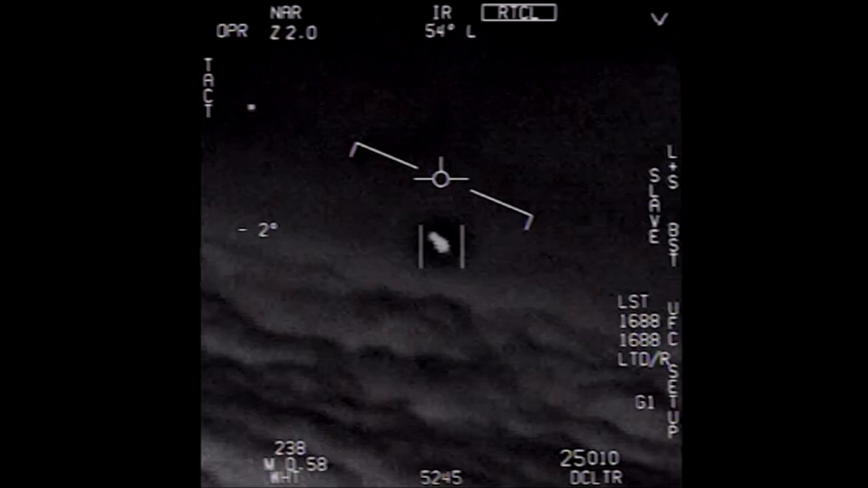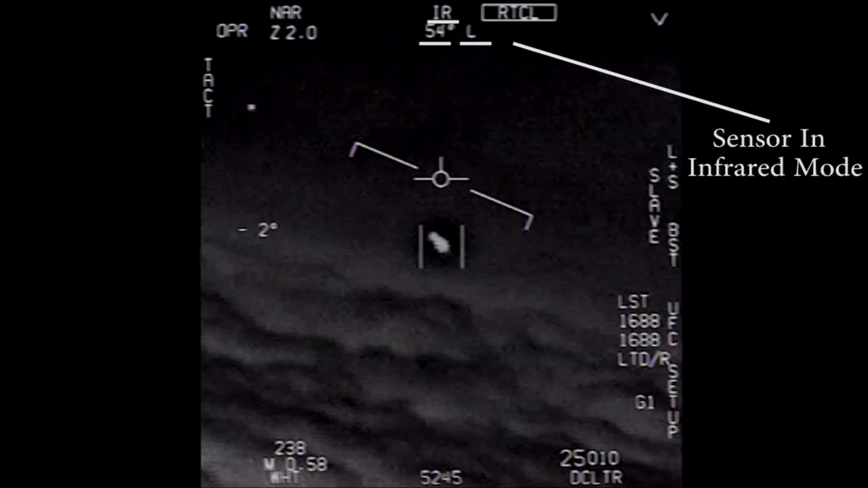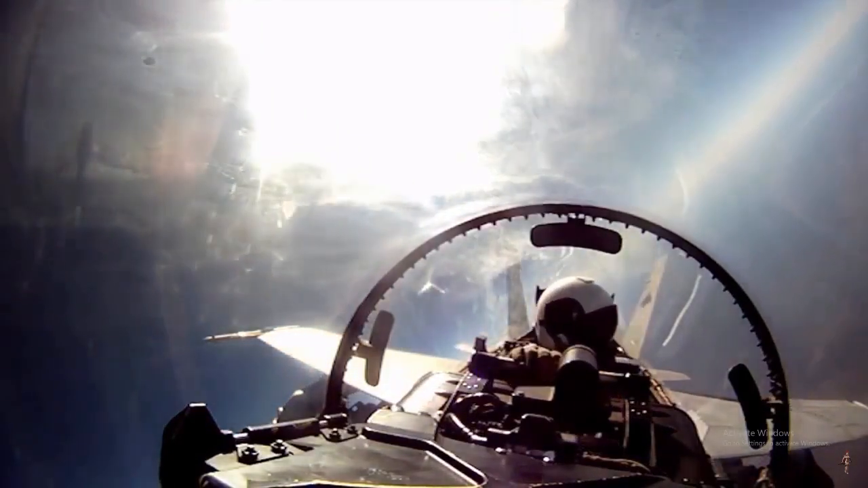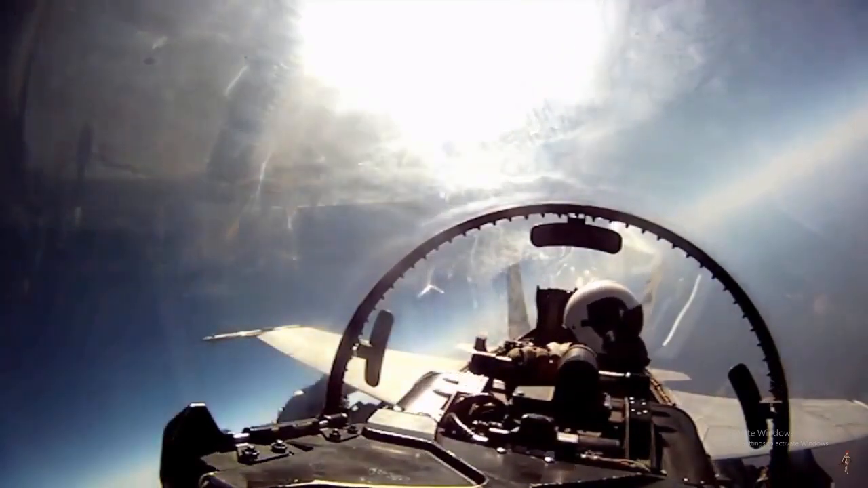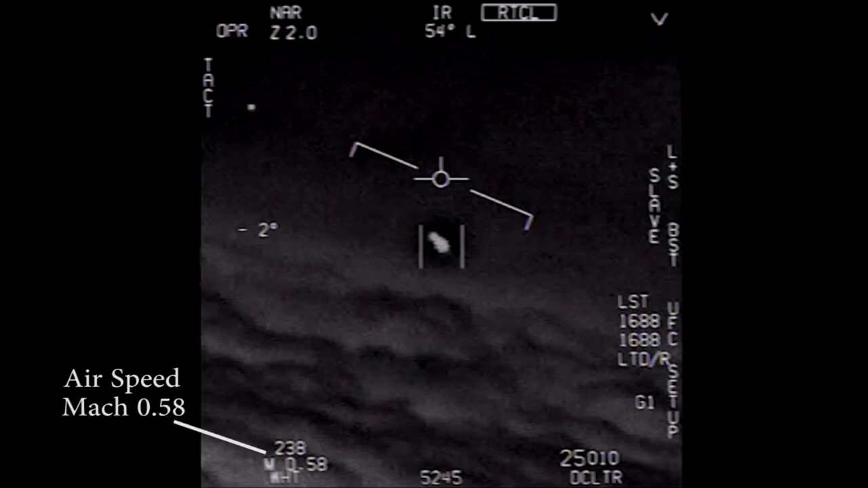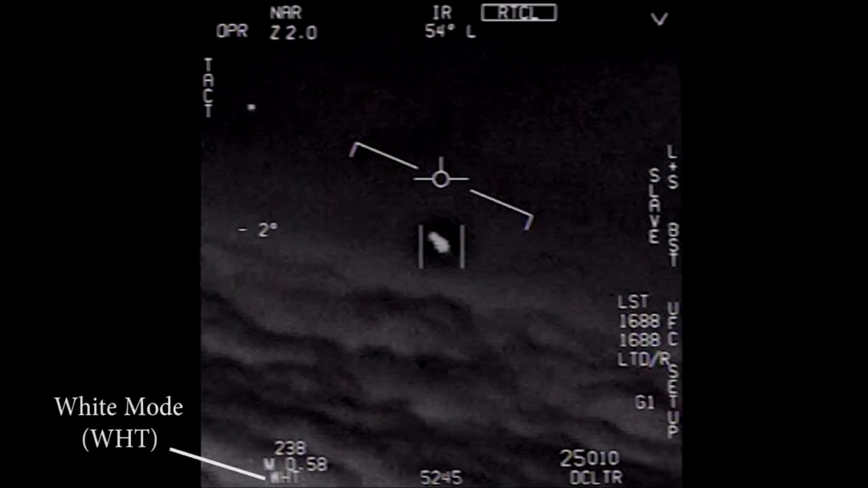First, if you look at the top of the screen, you will see that the sensor is in IR mode, or infrared mode. Below the IR mode, L represents left, and the 54 degrees mean that the sensor is aimed 54 degrees to the left of the aircraft axis. This bar shows that the Super Hornet is in a 20-degree left turn. This is a representation of the calibrated airspeed, which means that the speed of the aircraft is about 700 kilometers per hour. In the white setting, the hot display designator is in white mode.